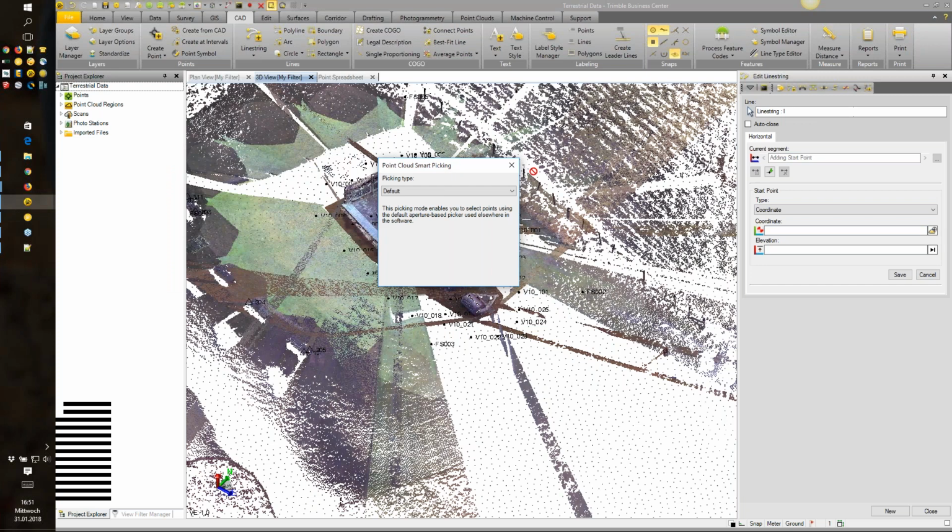Yes, it will open up this window. That will bring up our point cloud smart picking, which is, again, a semi-automatic approach that we're expanding to different objects. Right now, we've added face of curb and gutter extraction.